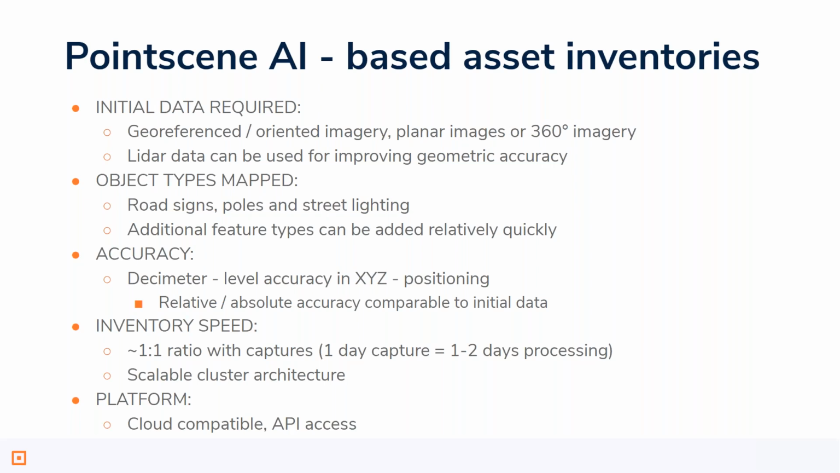LiDAR data, for example from the MX9 system, could be used for improving the geometric accuracy later on. The current object types that we map are road signs, at least the most common types, poles and street lighting.